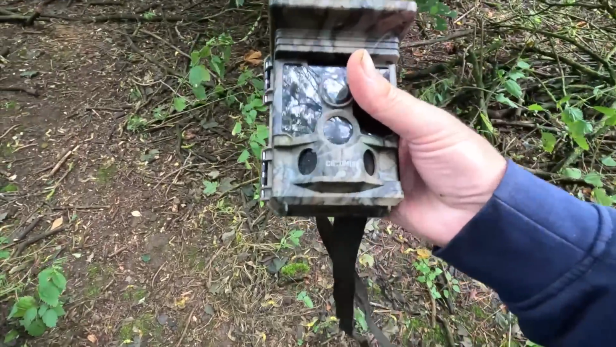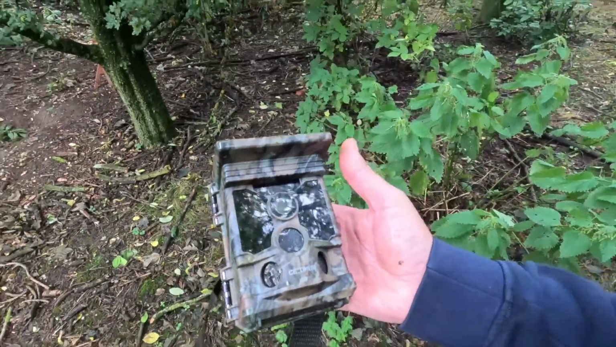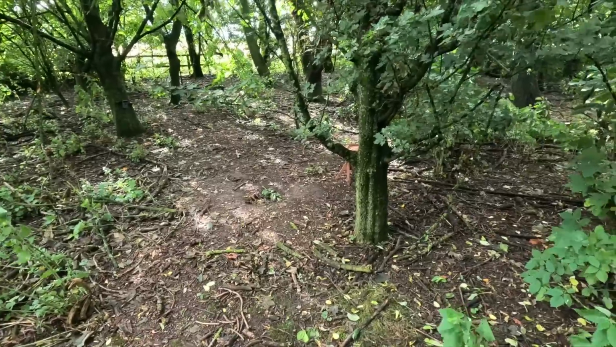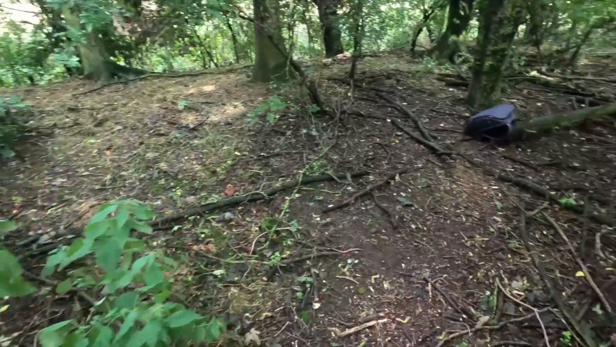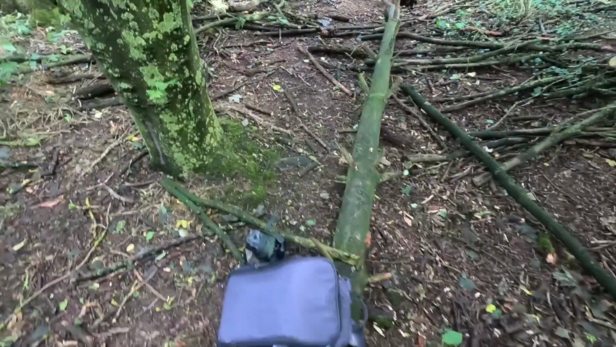300 images. That's the most I've ever had on a collection. Nearly all squirrel. The squirrels had a right feast. Now the badger did go up to there. He was very, very wary. He doesn't know what to make of this table. Had a look and ran off, but I've only checked a few of the images. We'll see if he did try and climb up it later on.